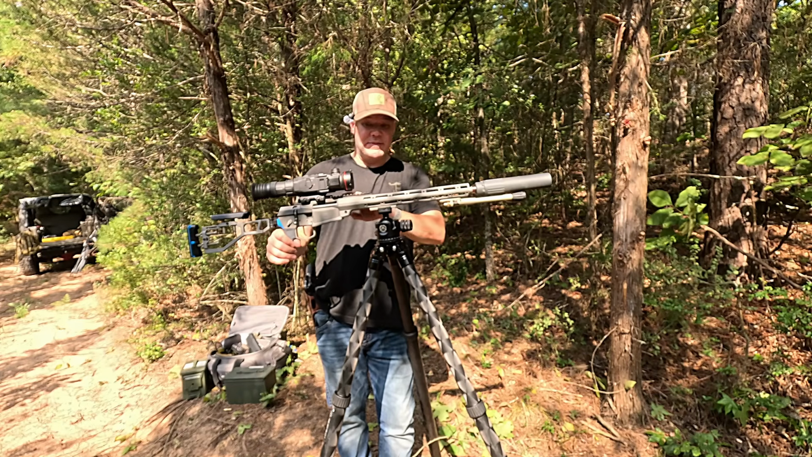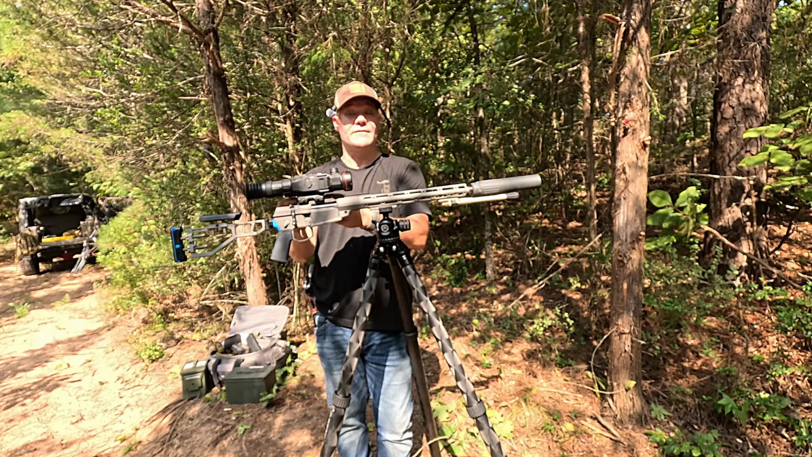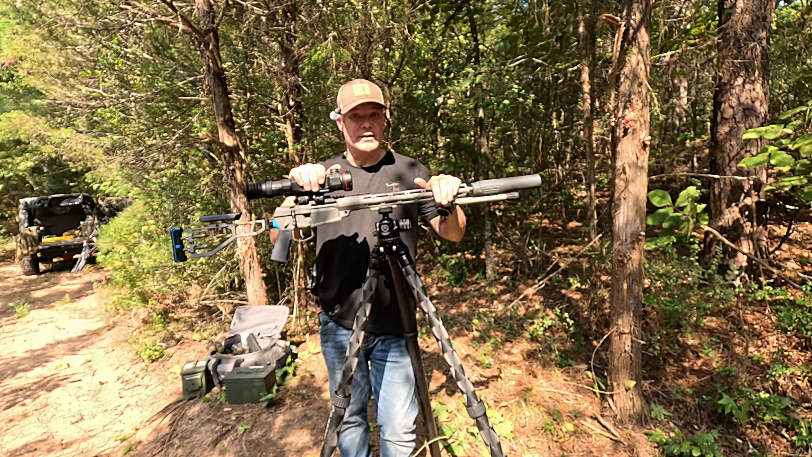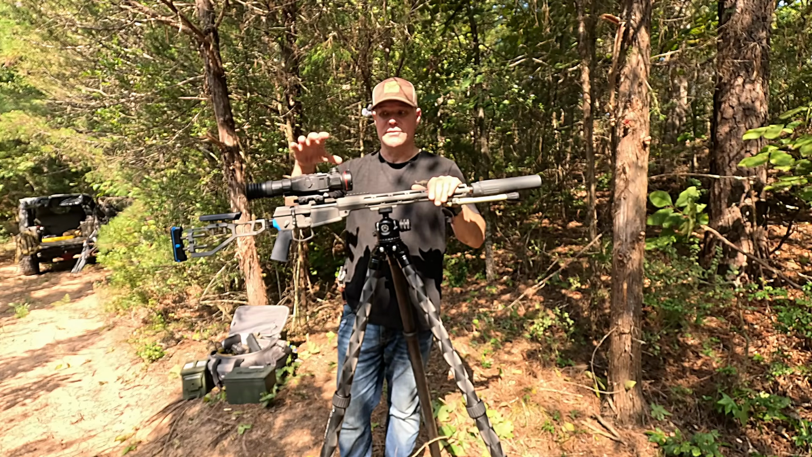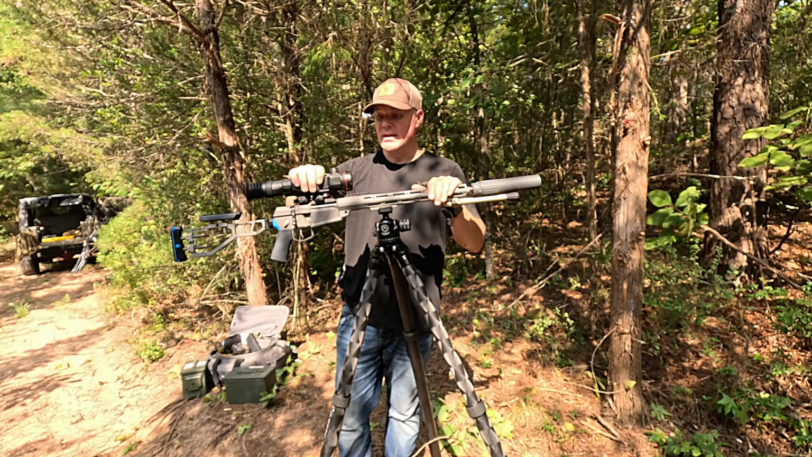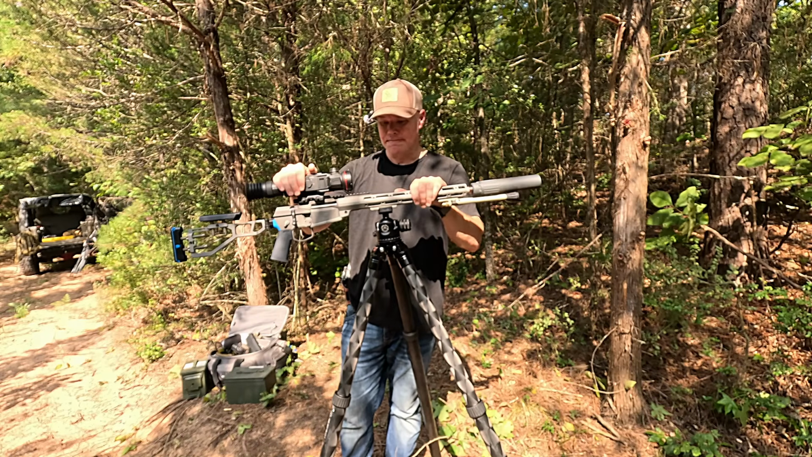But this one has a little bit of Picatinny rail here on the top as well for your stuff, which this RH50R InfiRay RICO 2 locks onto. So you can use your regular mount for your scope. You can take your scope off, put your scope back on, and same with this. And it should have a repeatable zero if you've got quality stuff there.